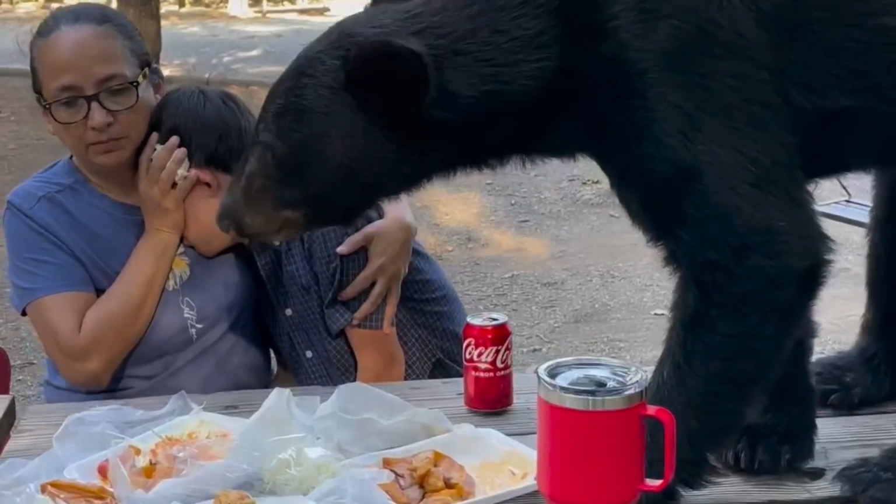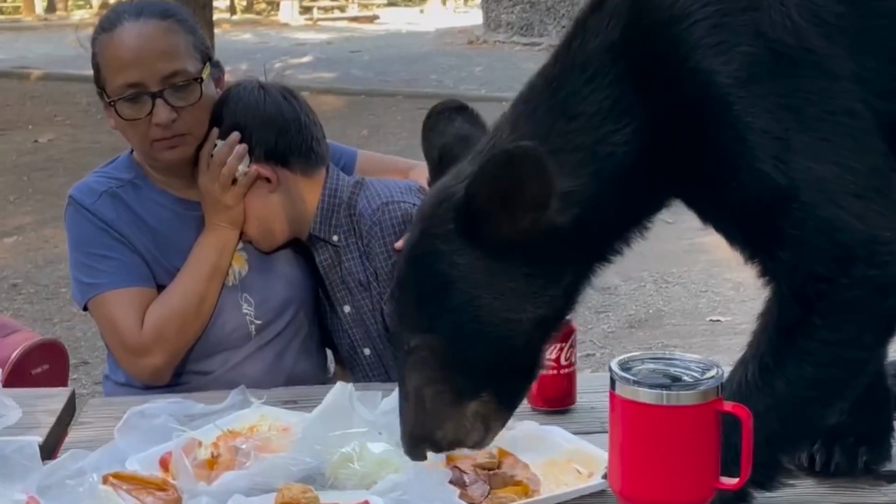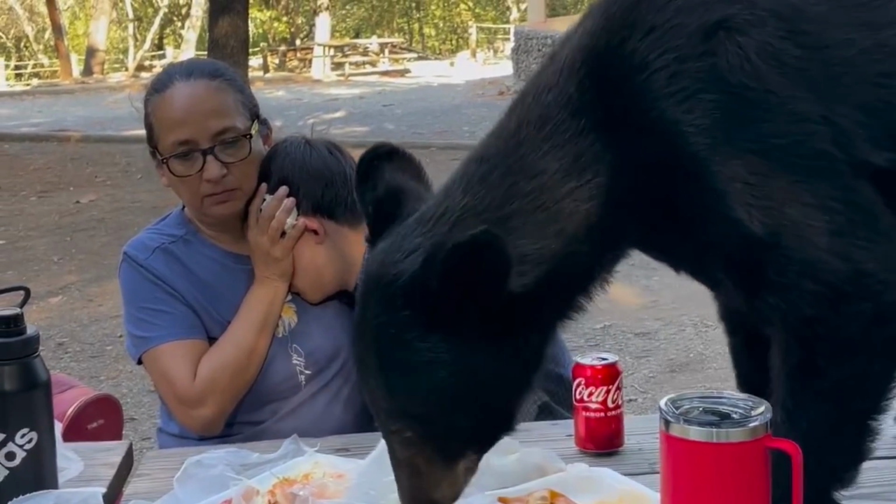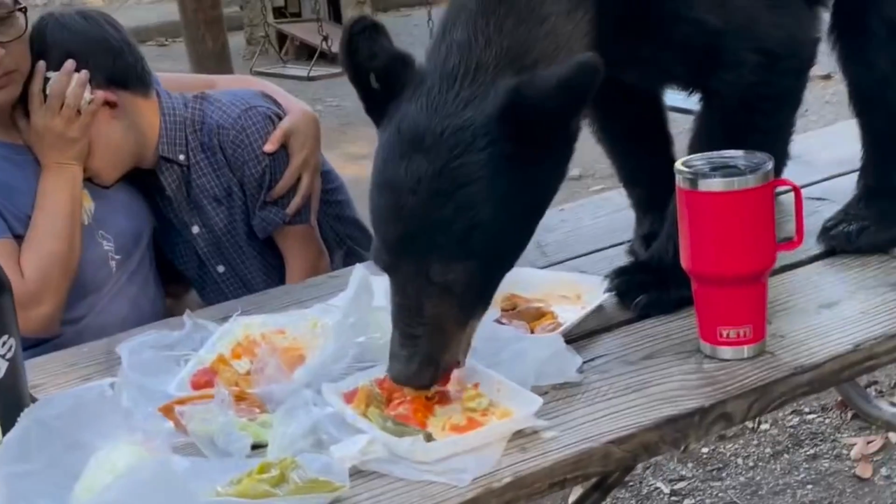And finally, bears like Mexican food. An Instagram user called Angela Chapa says she got to share a taco with a bear in Chipanique, which leapt onto a picnic table and ate her lunch. She adds, "I do not recommend the experience."